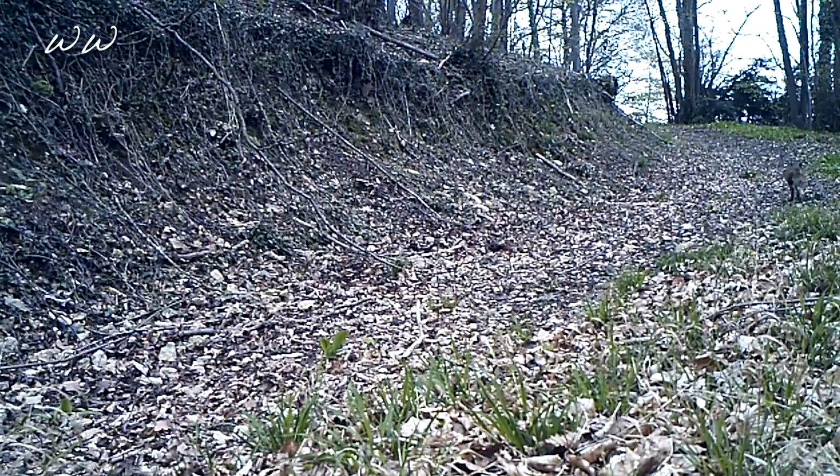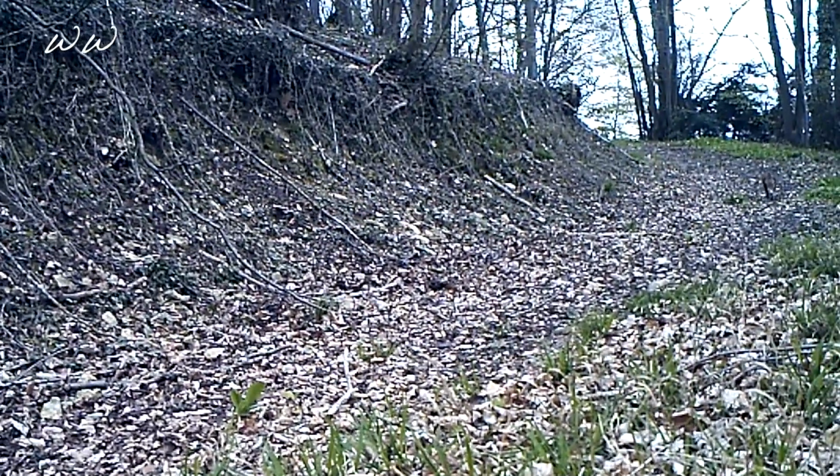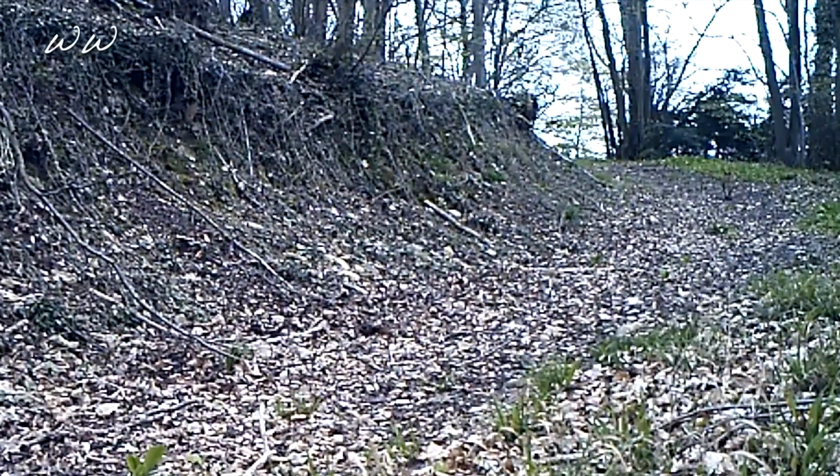Now we can see this fox at a slight distance walking away from the camera. This is actually a rare sighting, as I haven't got many of these on my trail cameras.